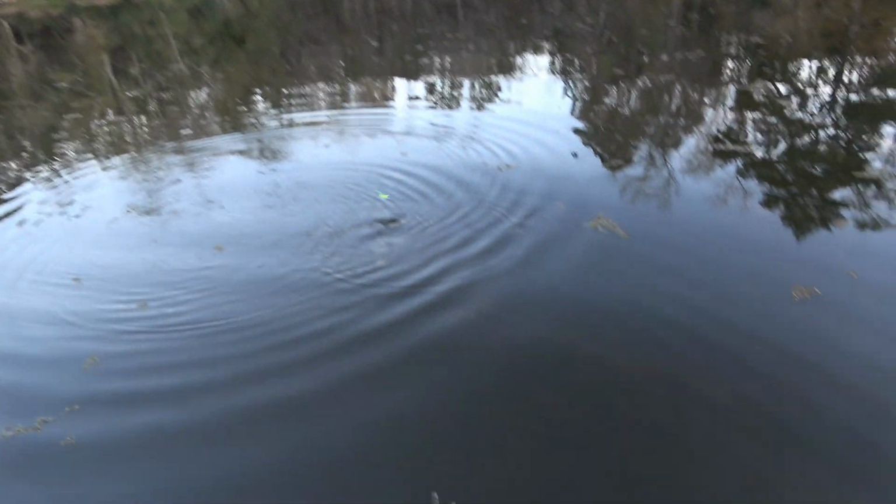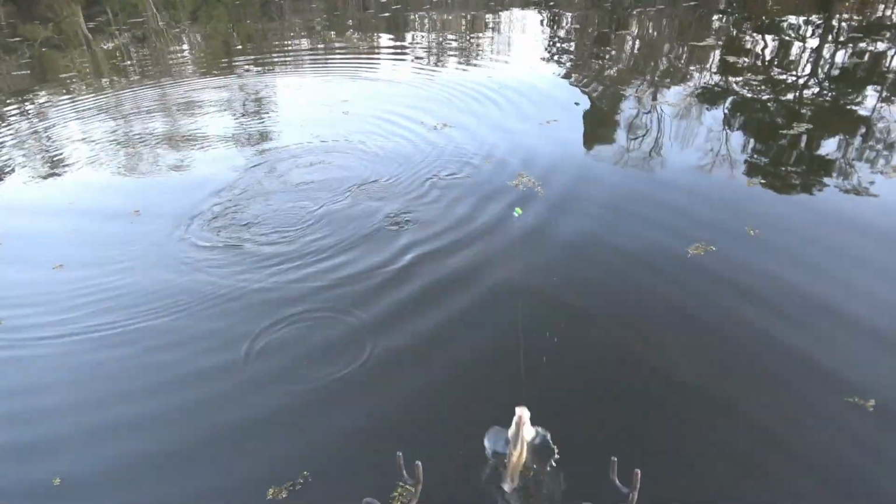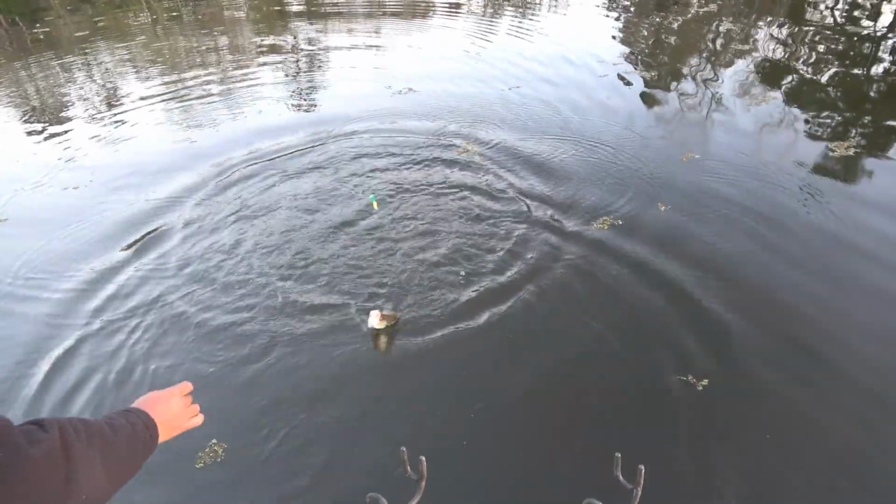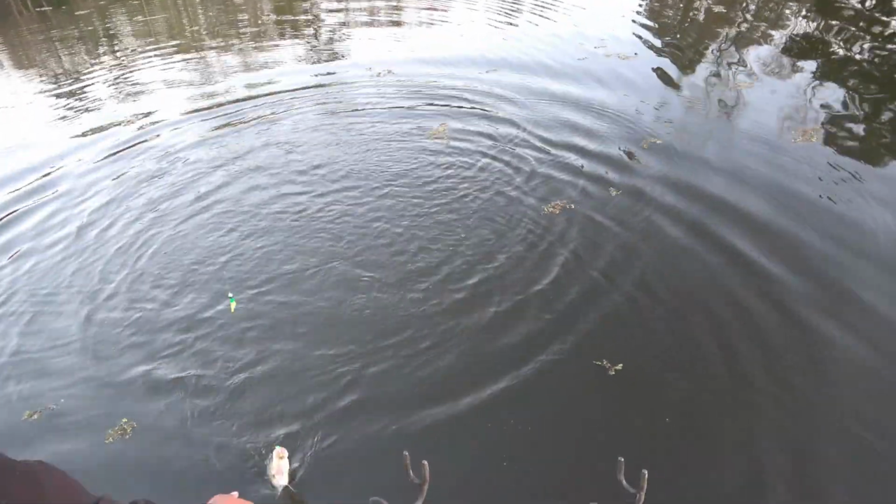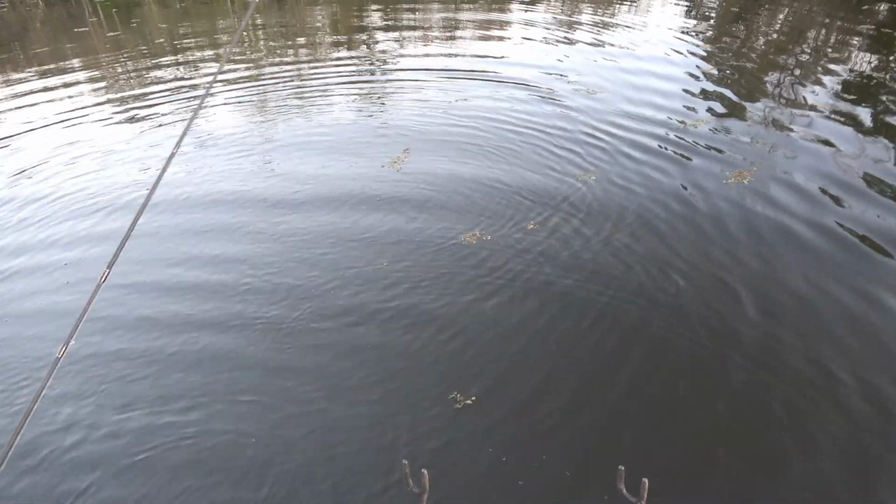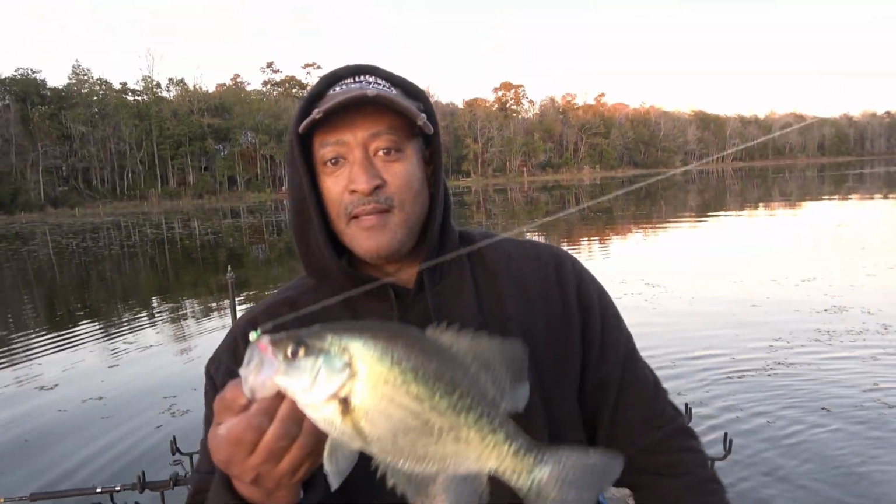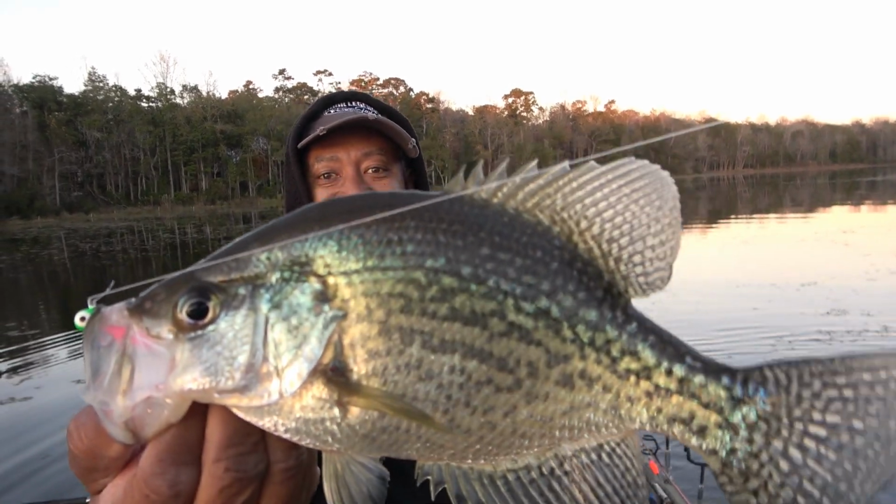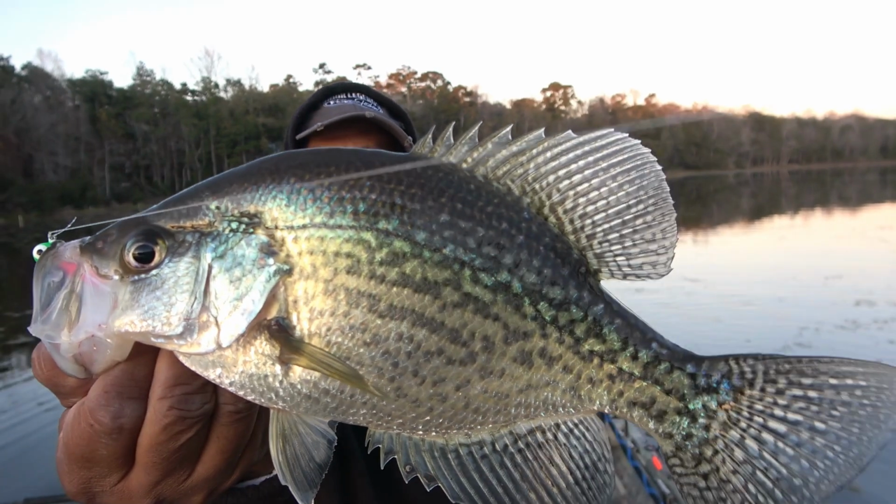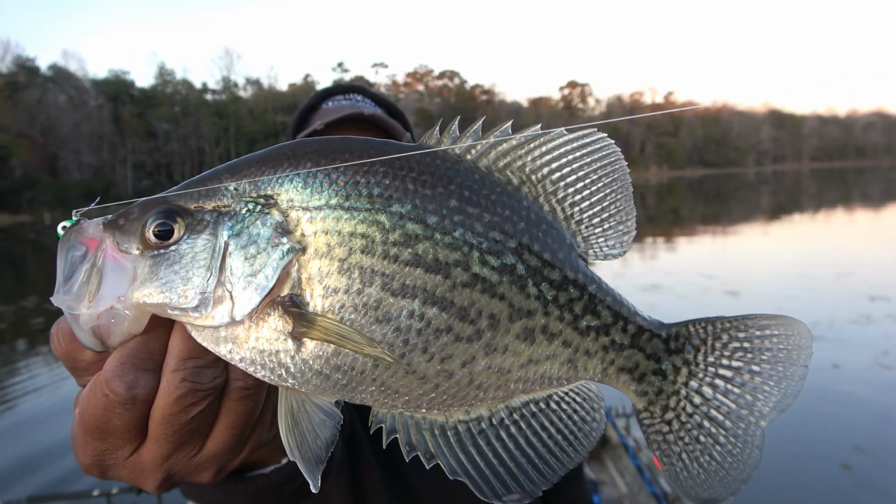I guess we got ourselves another nice one here. Like I say, he's not a huge fish, but he's nice in the shallows.